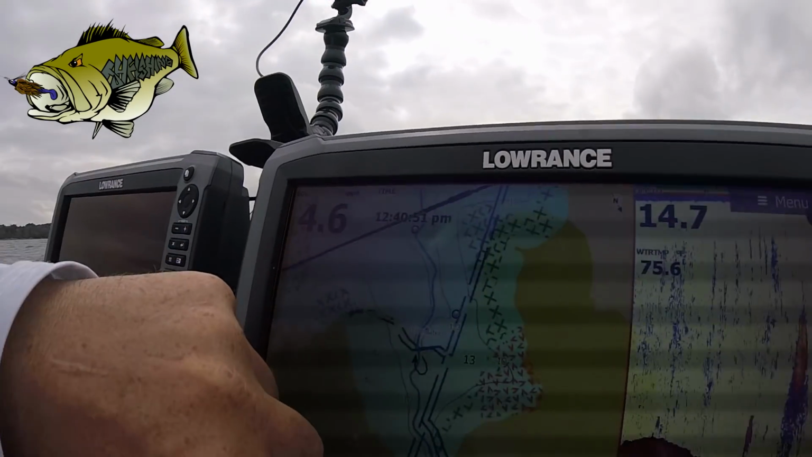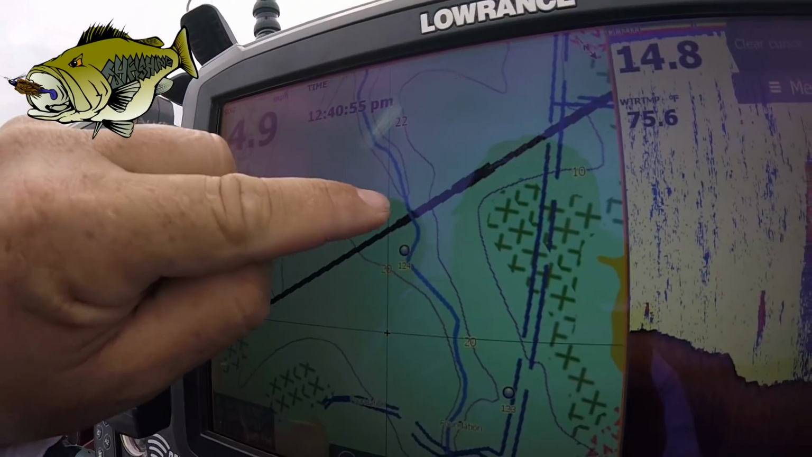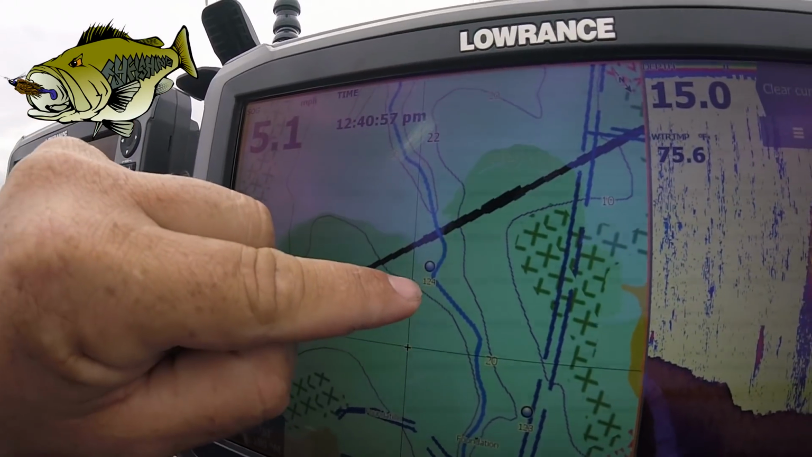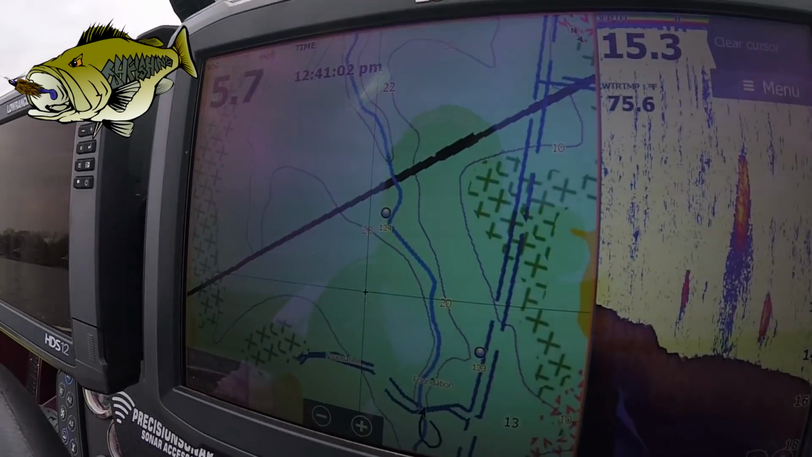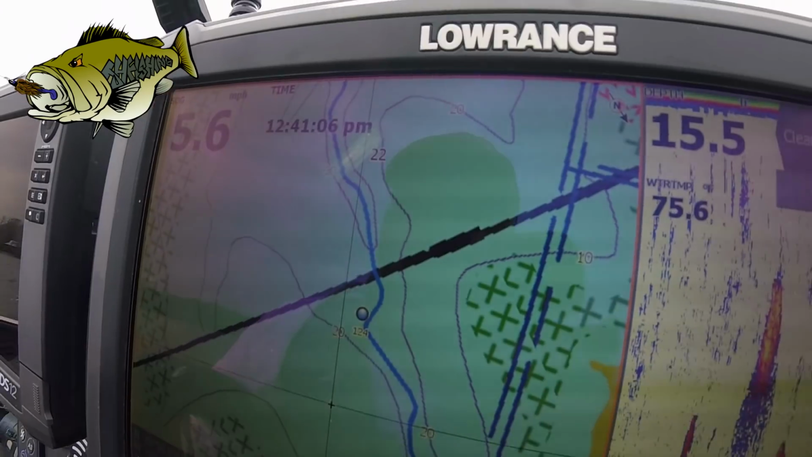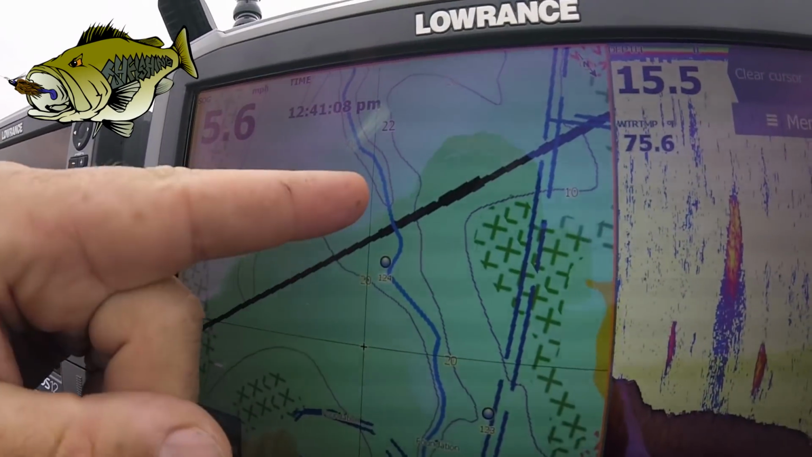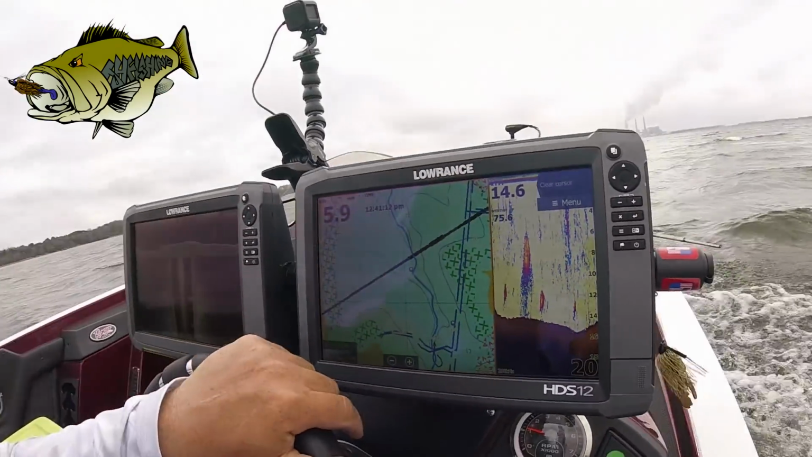This is a little subtle bend in the creek right here. It looks like it's going to be pretty deep. It'll be over 20 foot or so, maybe 25. And this is a pipeline that goes across. And what I'm looking for is this bend in the creek. Looks like just about the sharpest bend that there is.